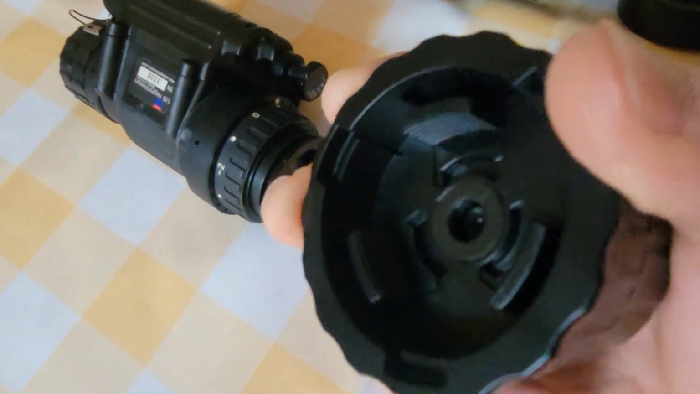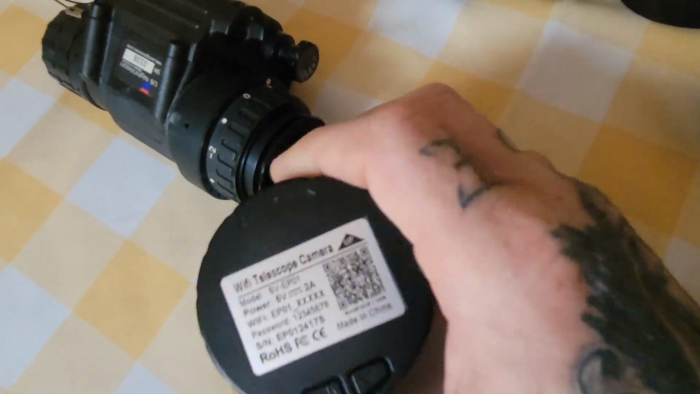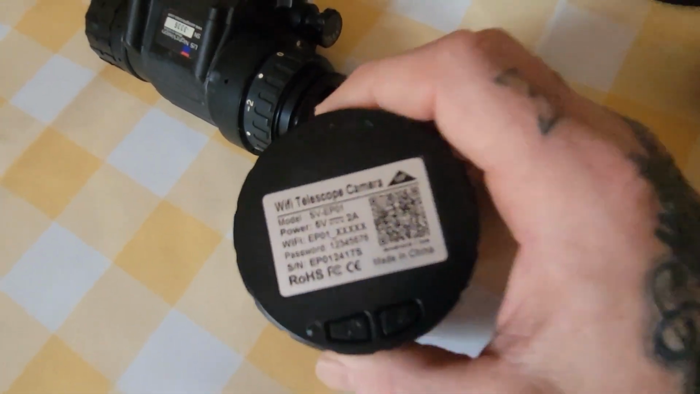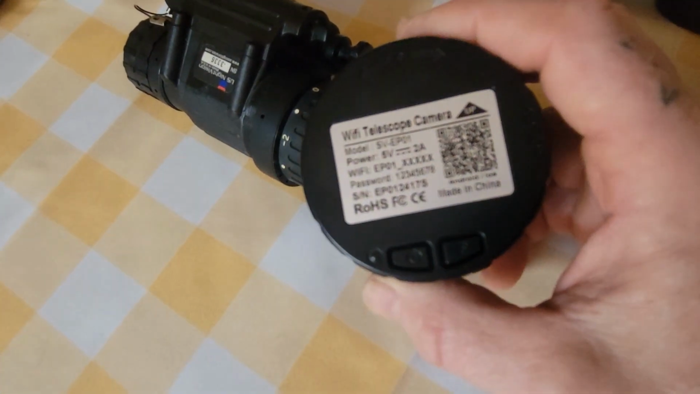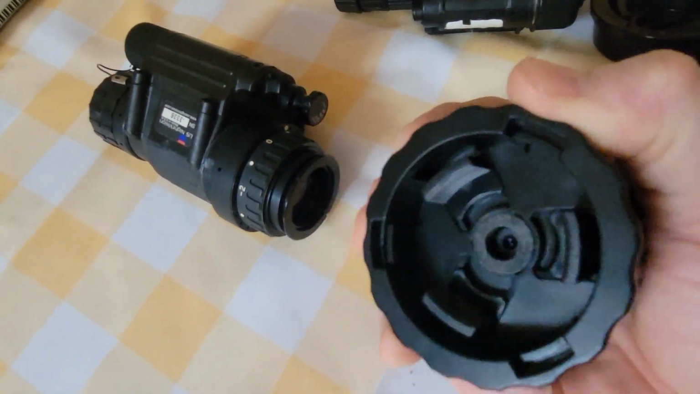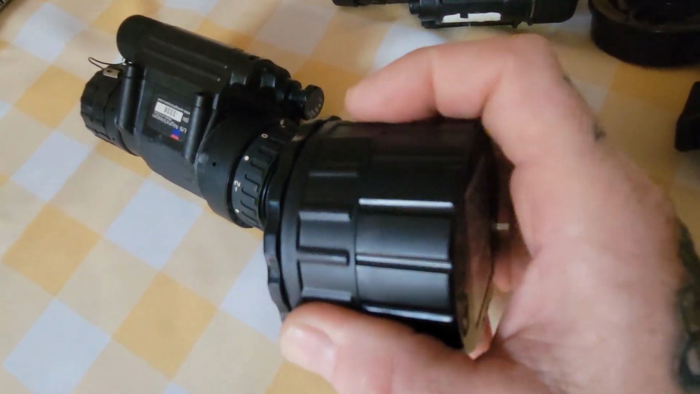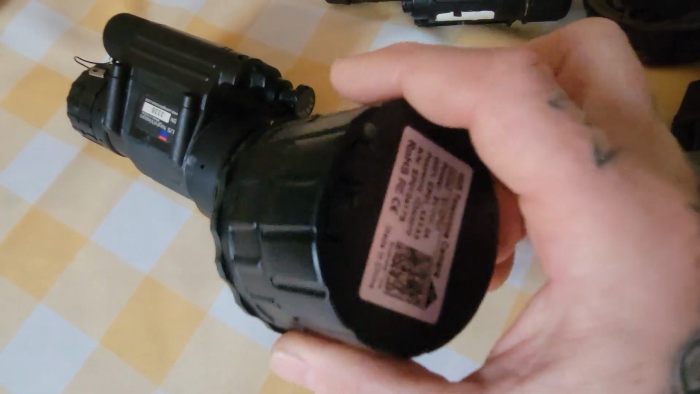This ran me roughly about $65 on Amazon. I'm not going to say it's the best one that's out there. I've tried a couple, but this one tends to hook up relatively easy. It comes with an app, installs. This can focus up to 5 times and also flip the screen around, which is really nice.